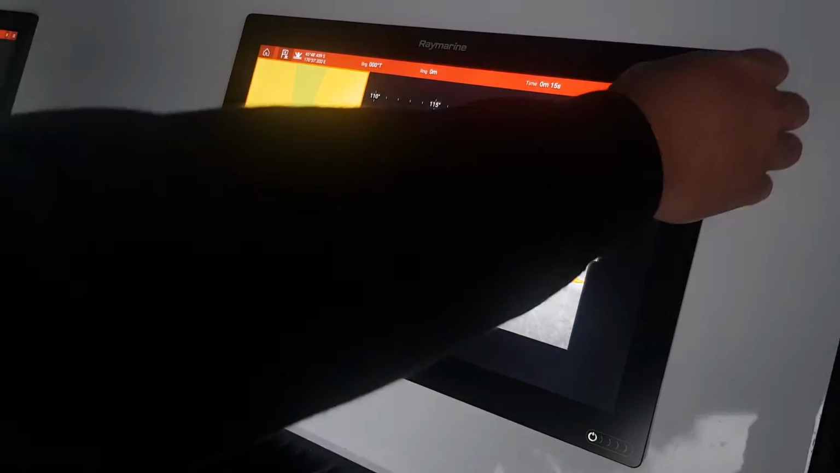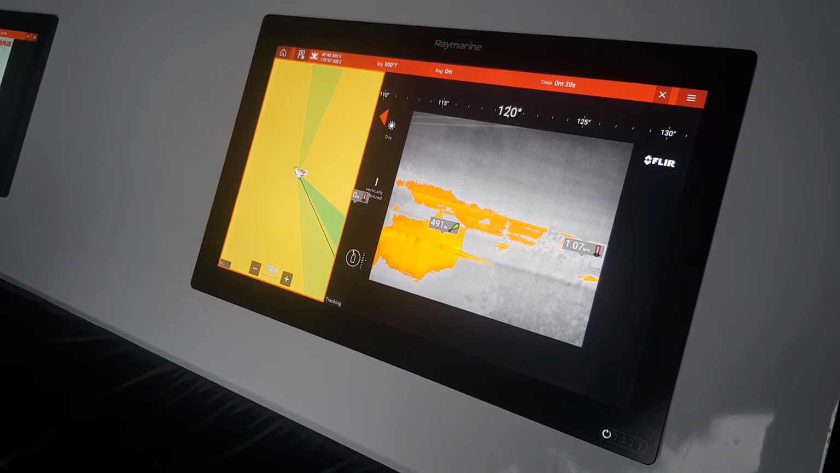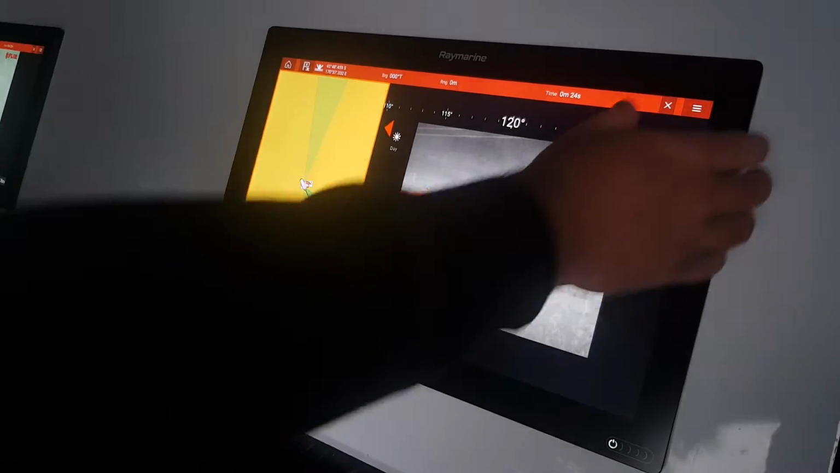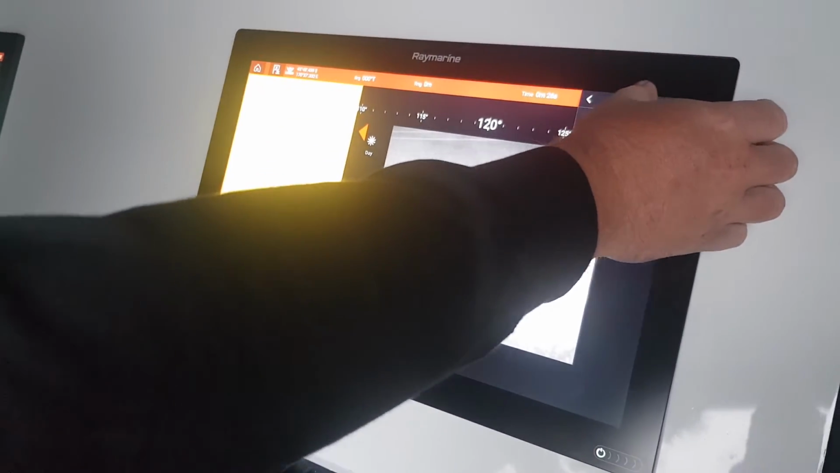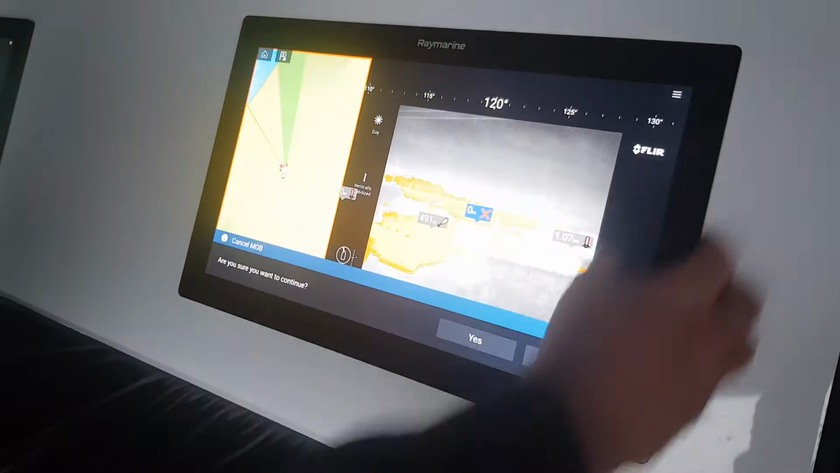That is a Raymarine only feature. So it's man overboard, dangerous MARPA and dangerous AIS targets. That's defined by what your settings are. And that's because of the Raymarine software, but also because of that augmented reality sensor. Yeah, correct.